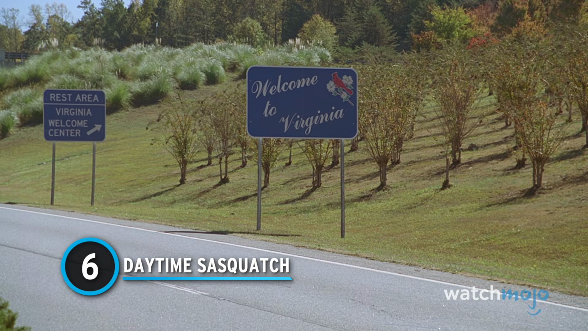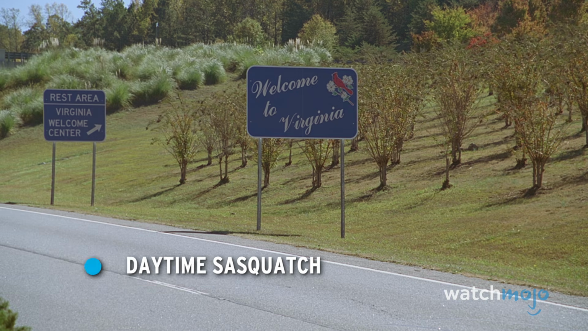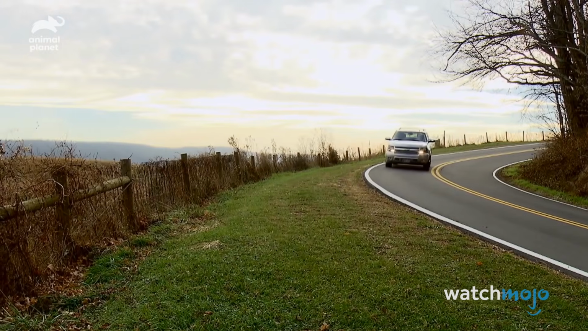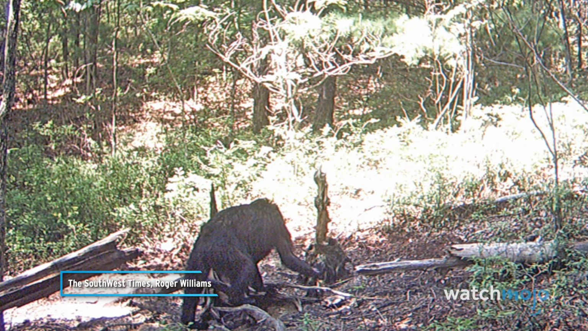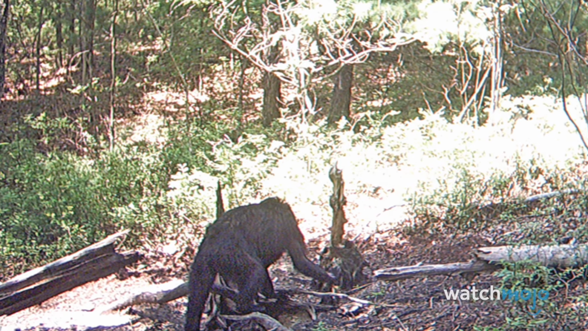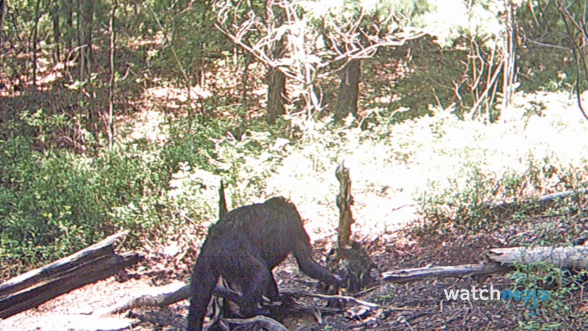Maybe you've heard that Virginia is for lovers, but have you heard that Virginia is for baby Bigfoot too? When outdoorsman Roger Williams captured this photo in 2013 in the mountains of southwest Virginia, he submitted the strange image to a local newspaper. In no time, the picture circulated around cryptozoologist circles and quickly drew similarities to the famous Jacobs photo taken in 2007 in northwest Pennsylvania.